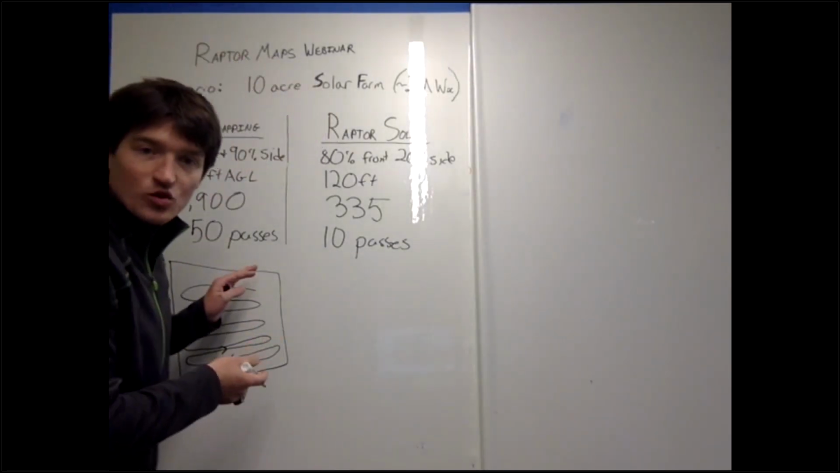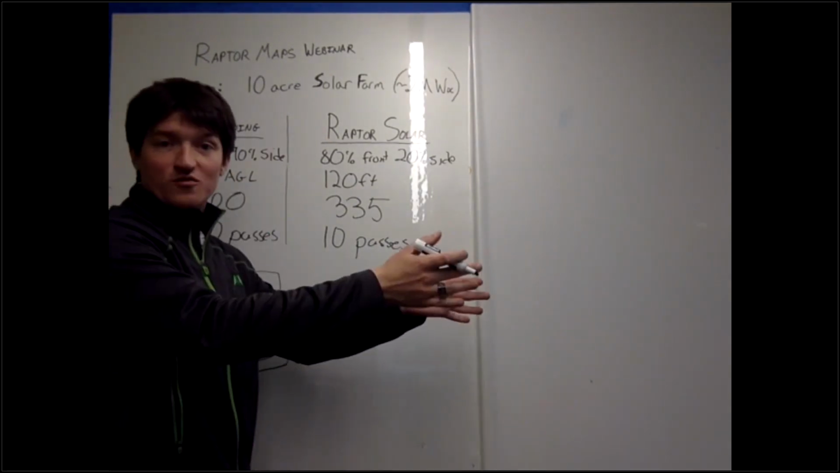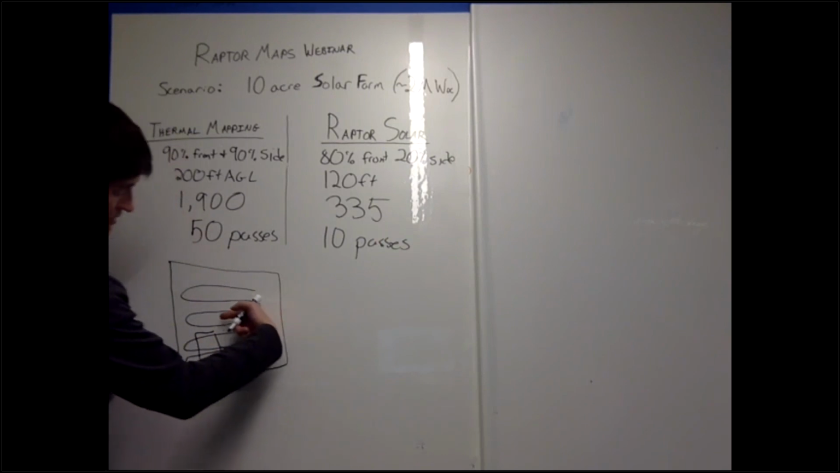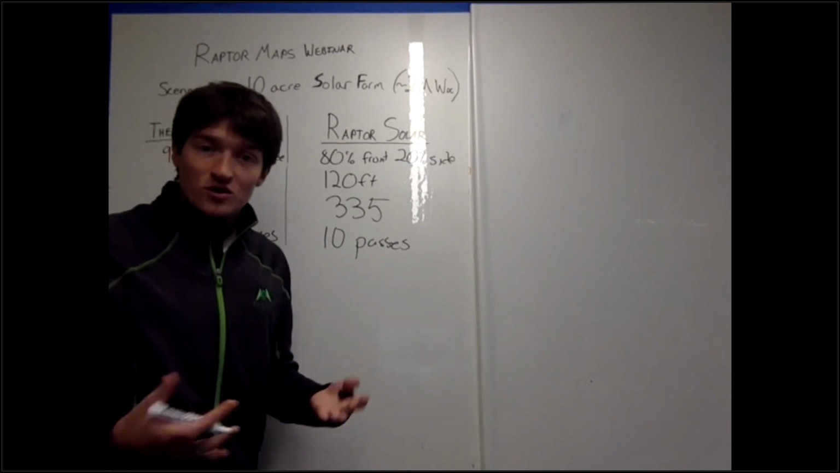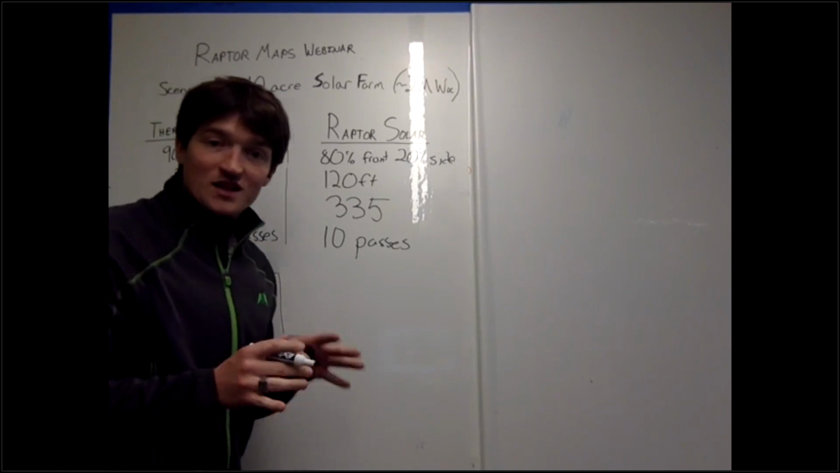When you're flying a normal map, you usually think of flying the drone in the direction of where you're going. So when you take a picture, it's going to look like this, because you're flying this way, the drone's facing this way, and you come back. So that gimbal is kind of aligned with which way you're flying. But for solar, what we can do to make it even better for you is fly a little bit differently.